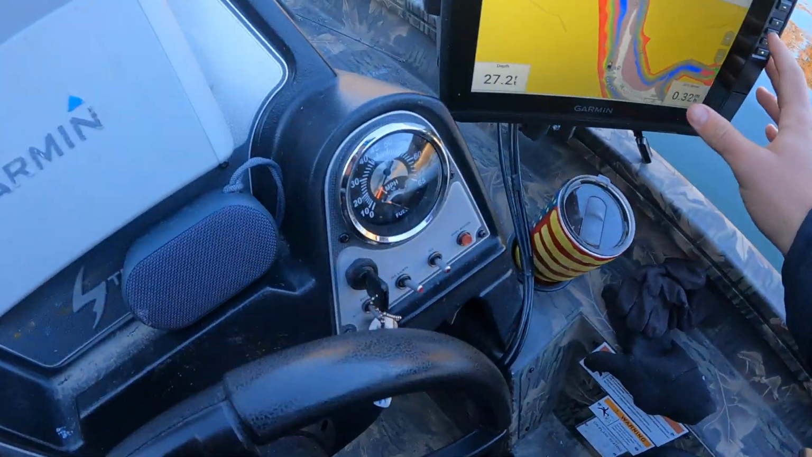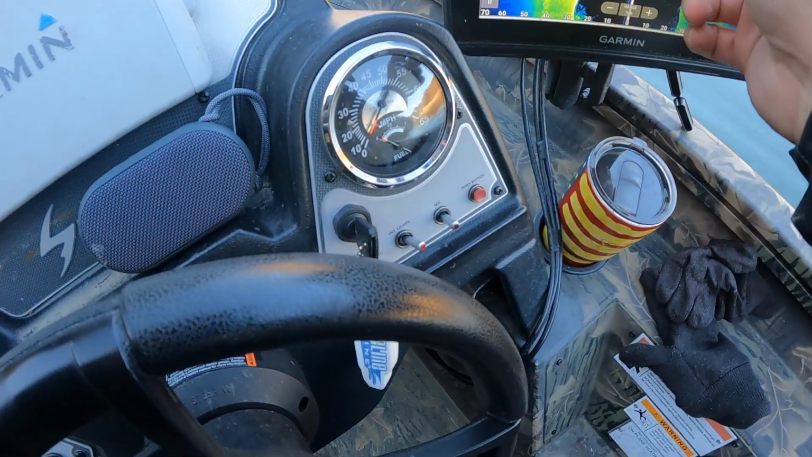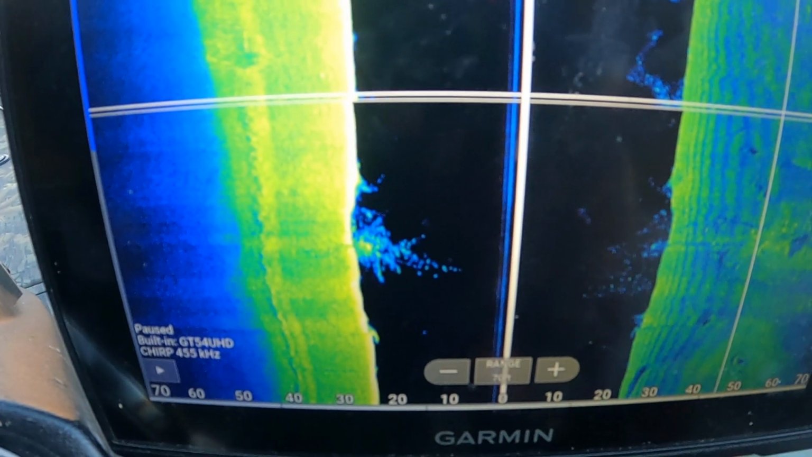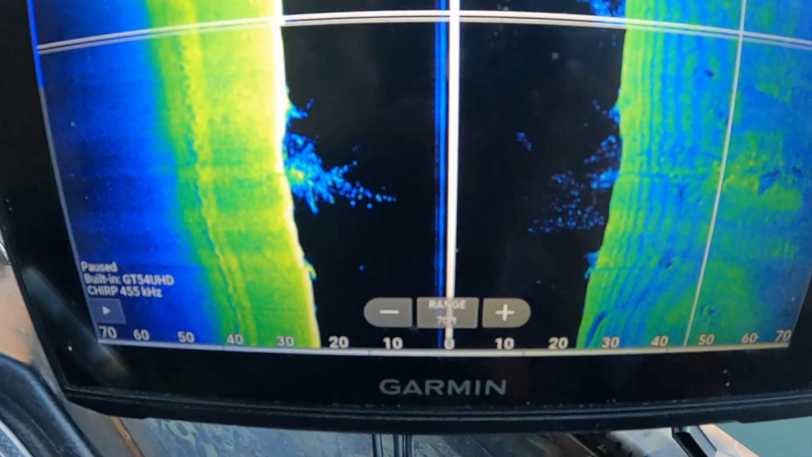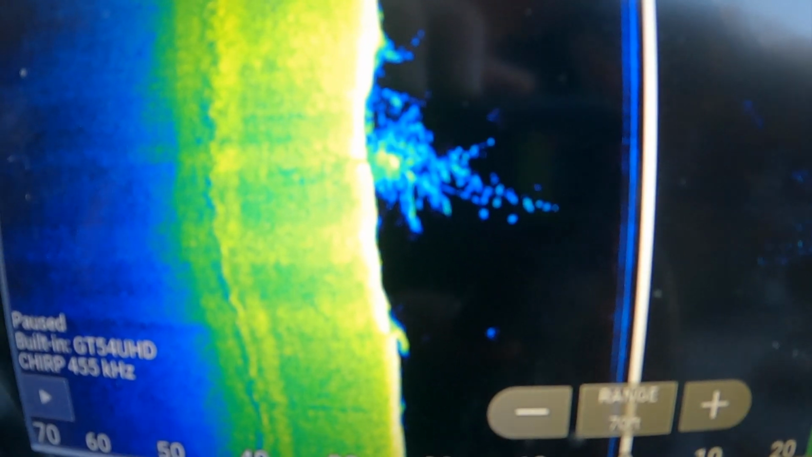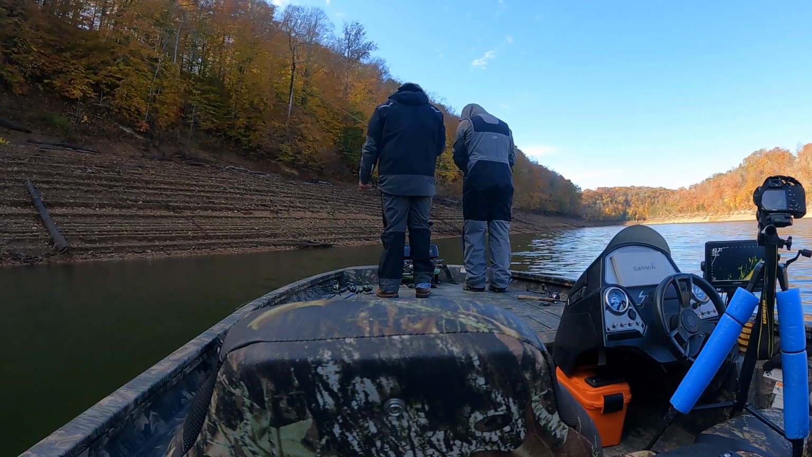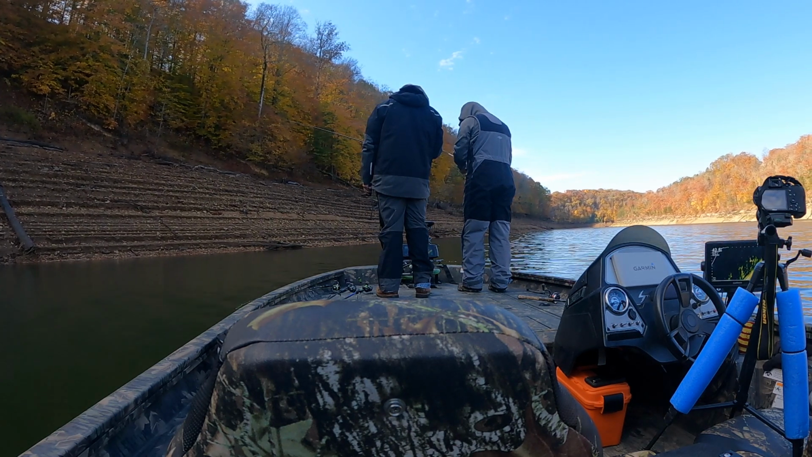Let's see if I still have it, if I can go back far enough to show. Yeah, there's some more stuff out there. You want me to take us back here? Yeah, take us back there. See, right there is what it looks like. I'll have to make sure that I don't leave the GPS coordinates in it this time. Yeah, you're right in the thick of it.